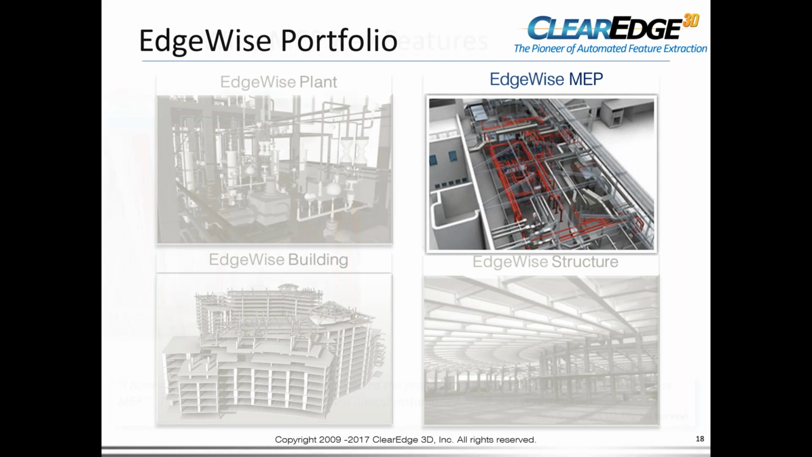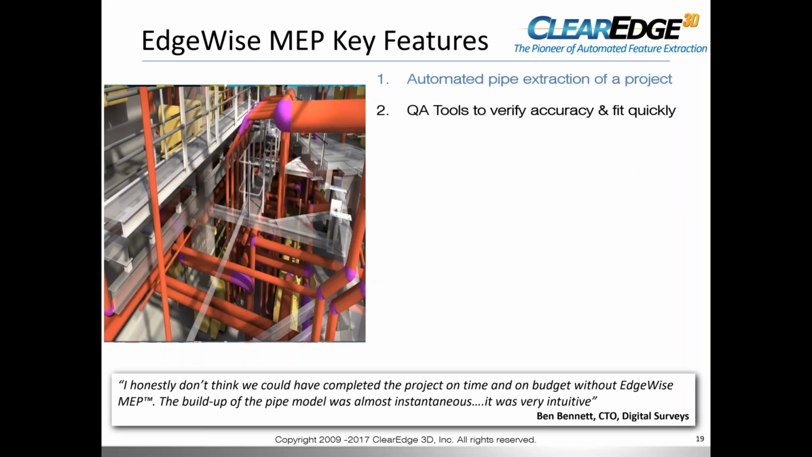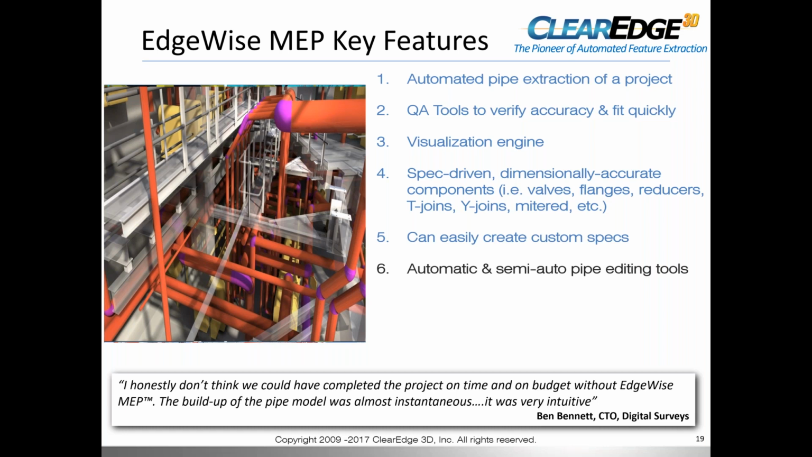So the key features are it automatically extracts pipes and cylinders on a project. We have great quality assurance tools to very quickly verify the accuracy and refit if we have to. We have a visualization engine, so you're getting picture perfect views. The software is spec driven, so any components that you place are dimensionally accurate based upon the specification that you choose. You could easily create custom specs. Our spec data is in a spreadsheet, so if you can cut and paste, you can create new specs.